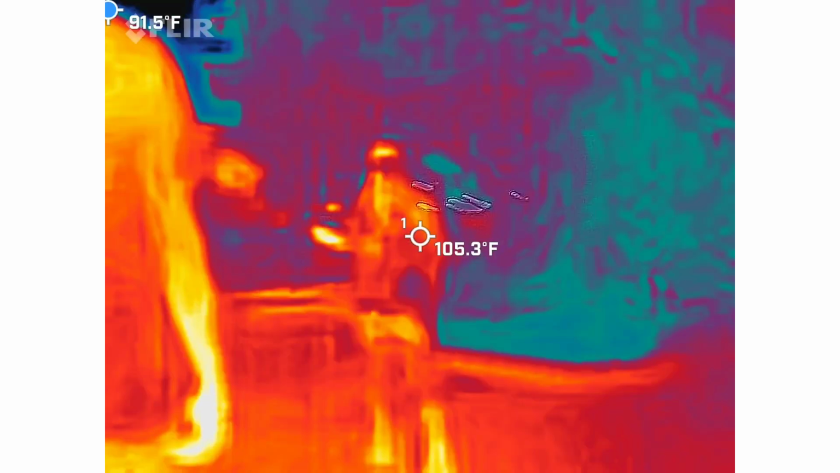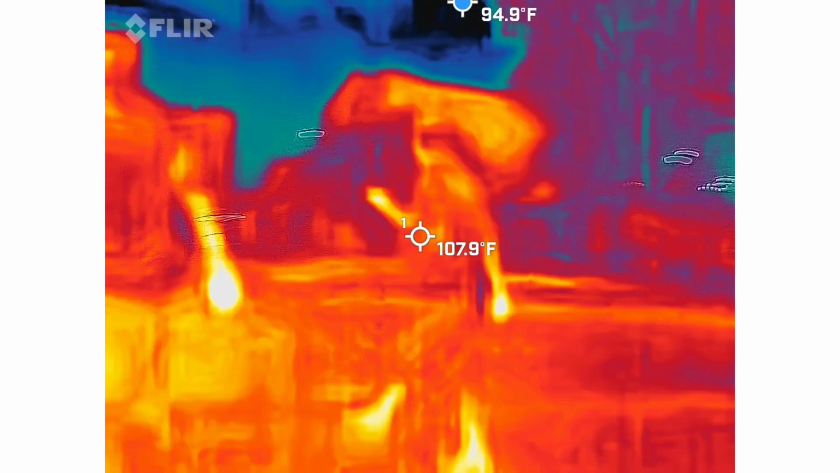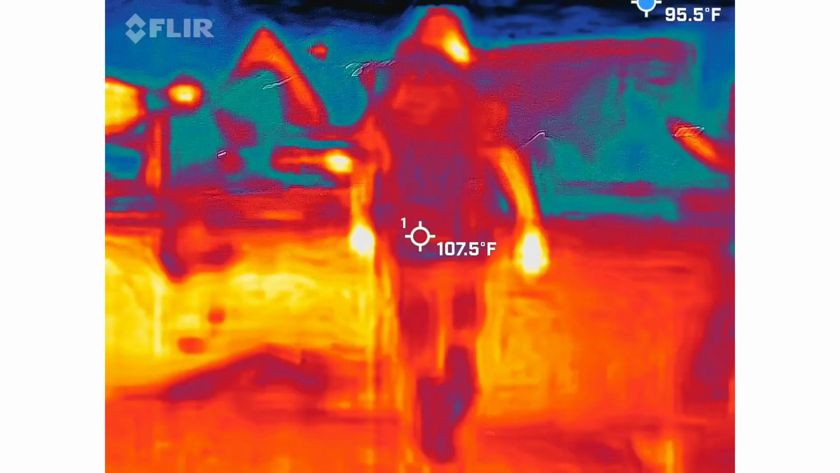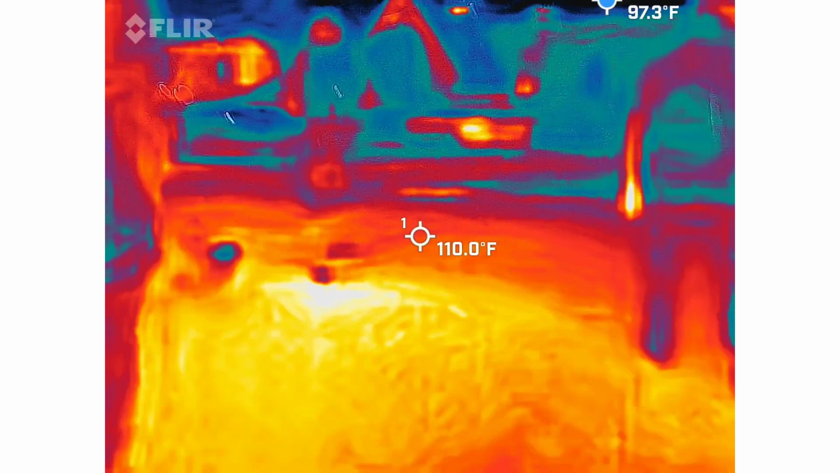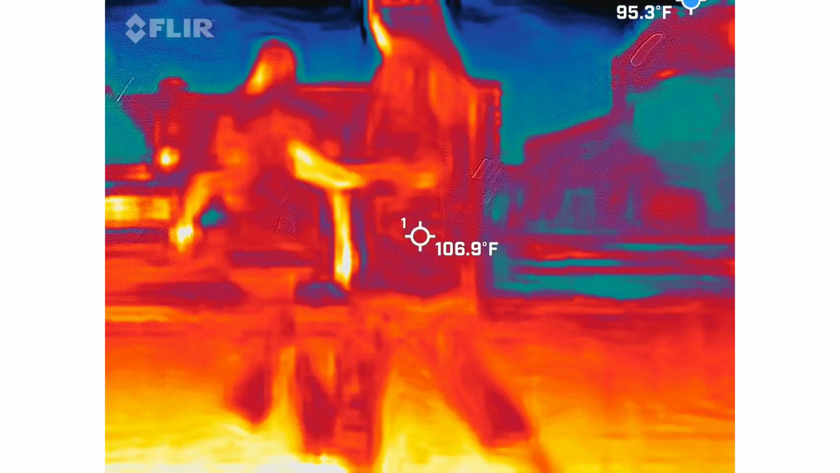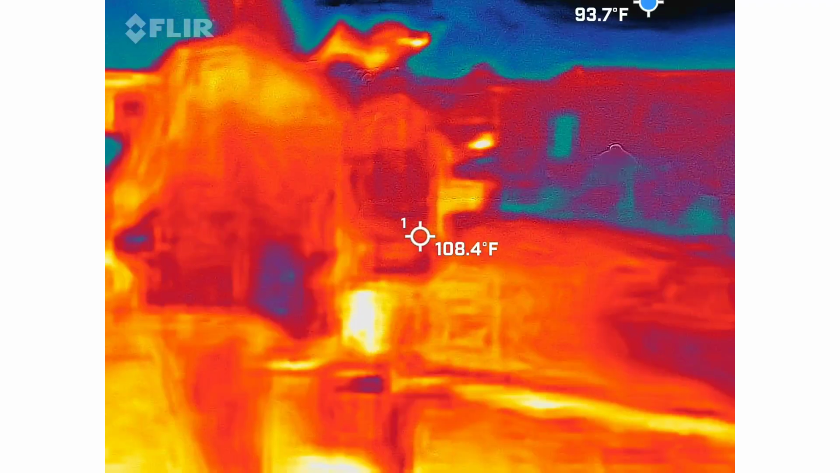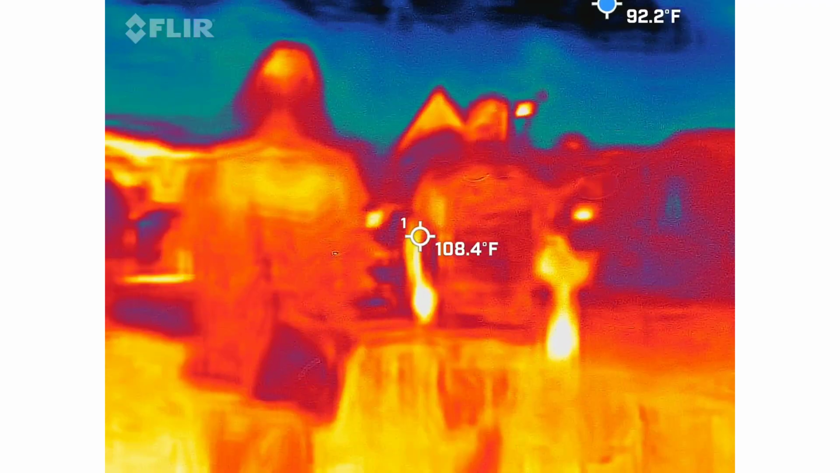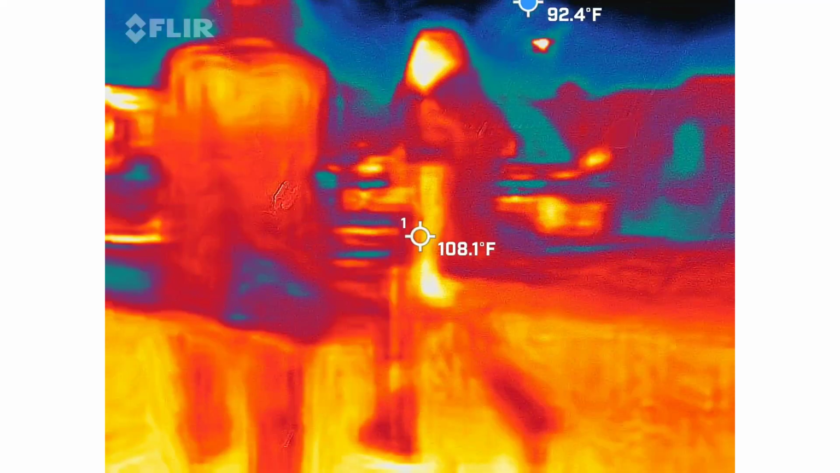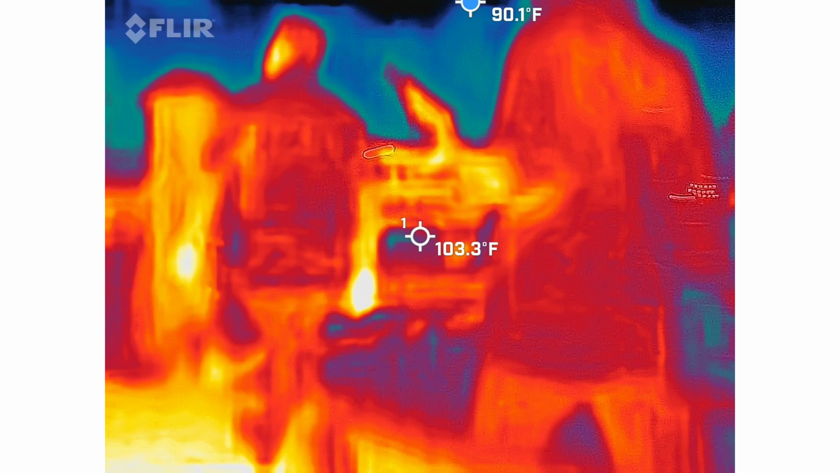So it wasn't the first stop on the tour. It was sort of a briefing space. It's got a full moon tonight too. Pretty cool.